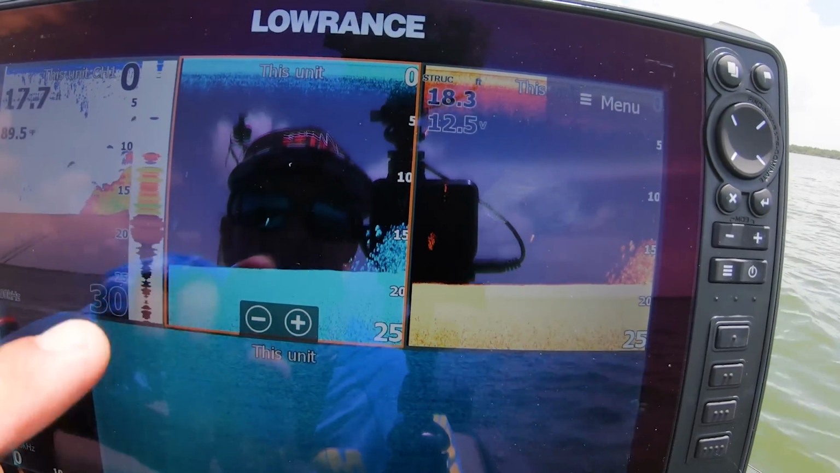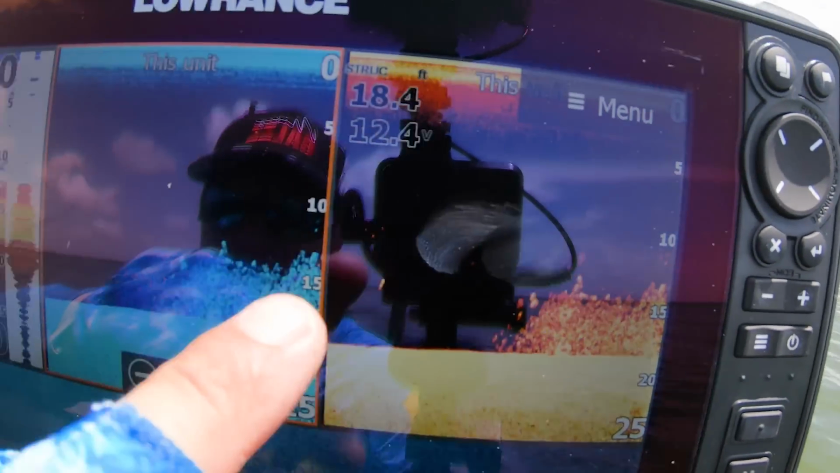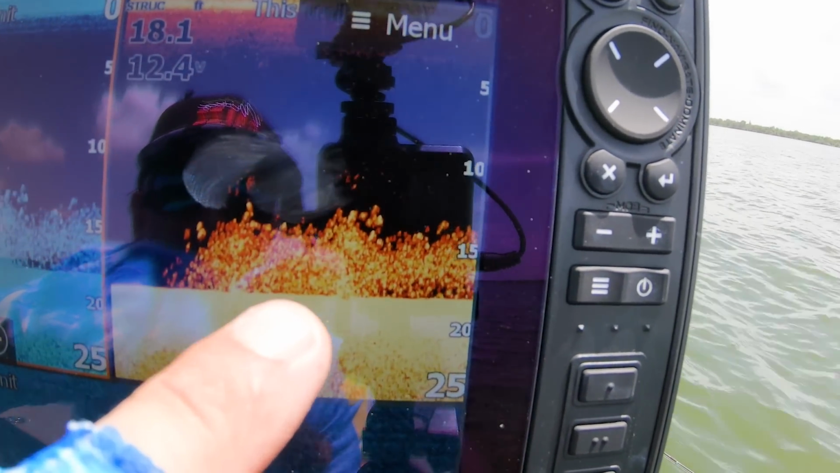All right, so we got some brush here. You can see there's 2 big fish right there. You can see them even clearer on this screen. There's another big fish right there. You can kind of see them on the 2D. There's some more big ones. You notice how they're all on top too? They're kind of above the bait.